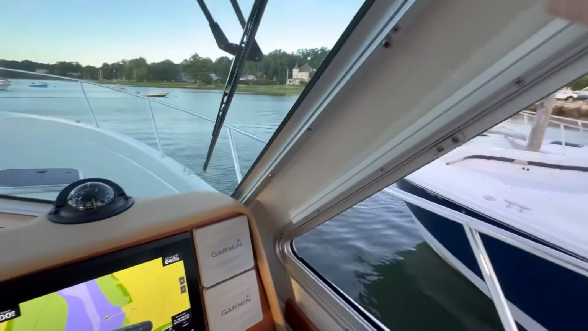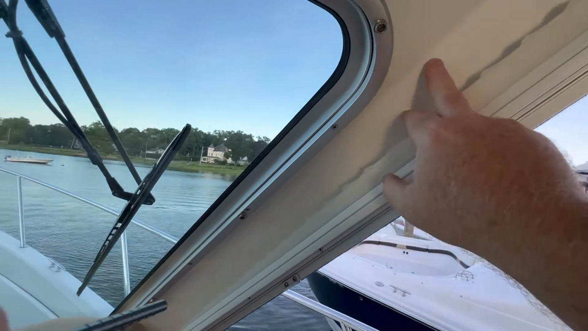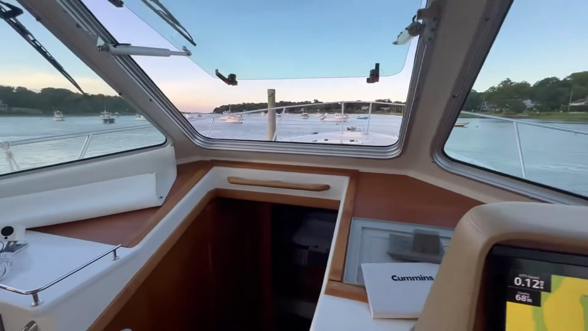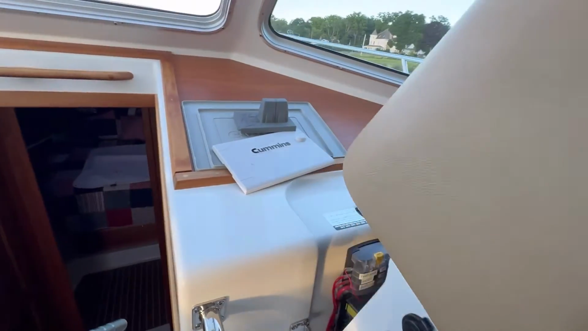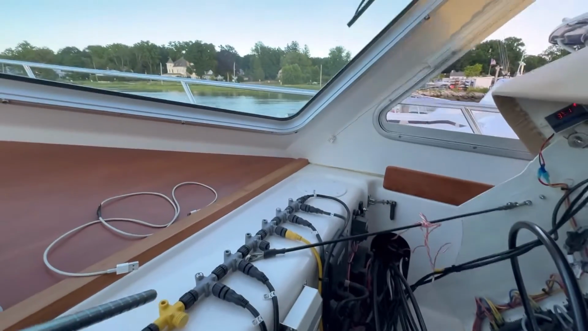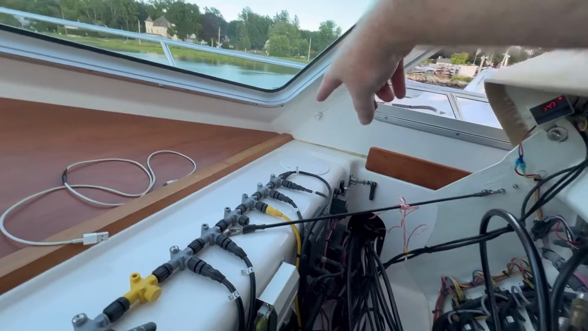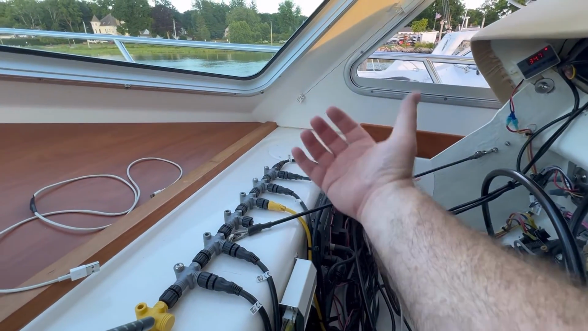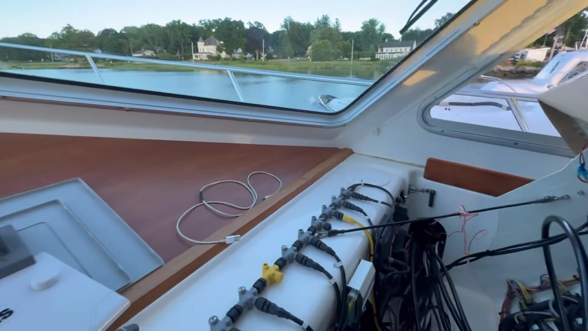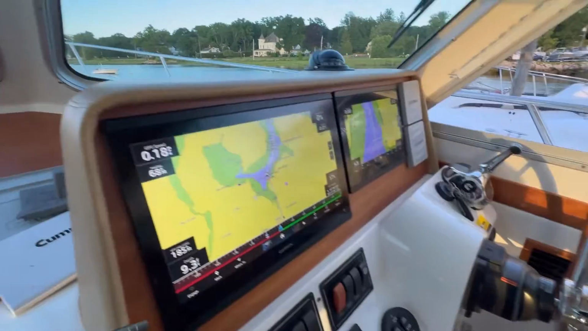And that's because there's almost really no room to push a wire down here. And then let me open this up. And then the way this goes down, it goes pretty far down, and there's really no room to go through that hole to pull your hand up and pull it down. It's extremely tight.